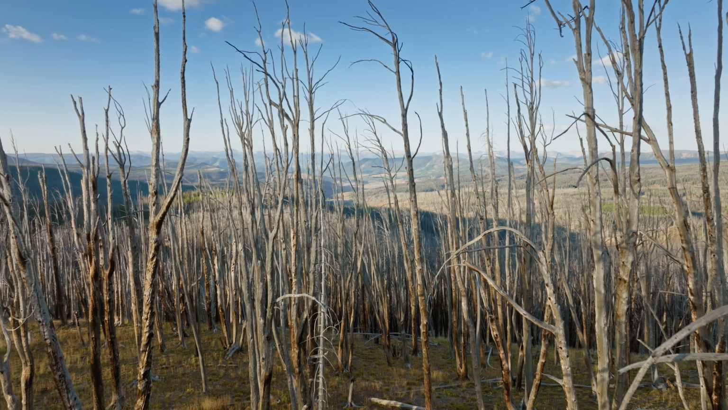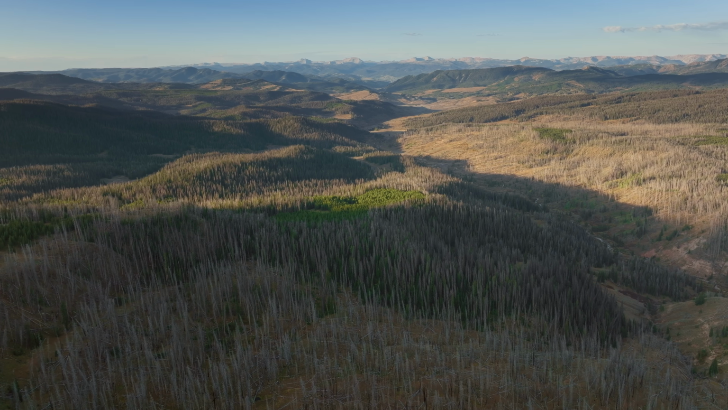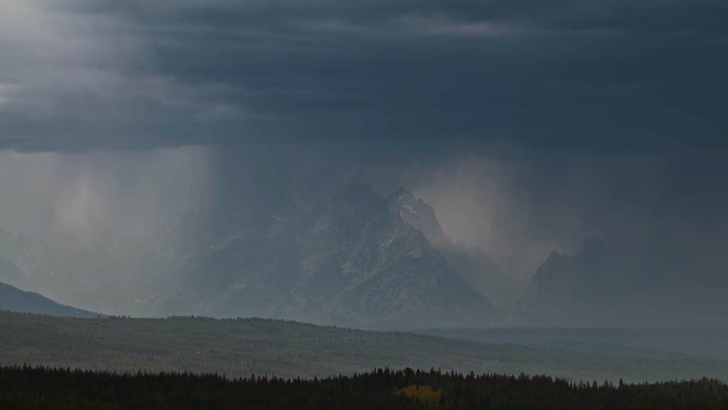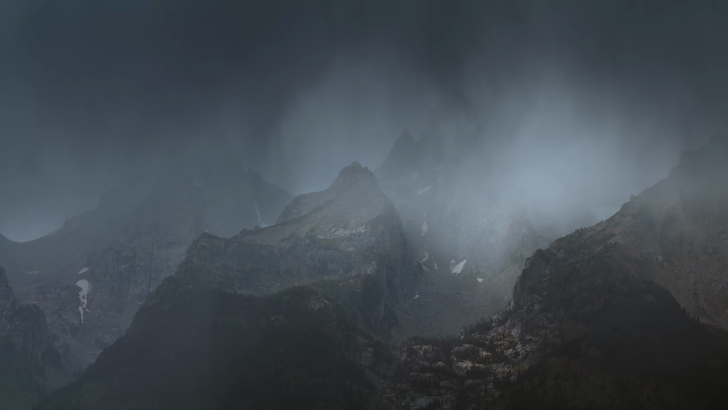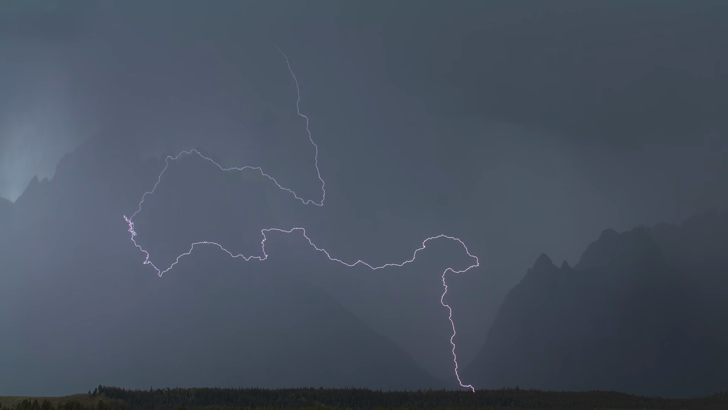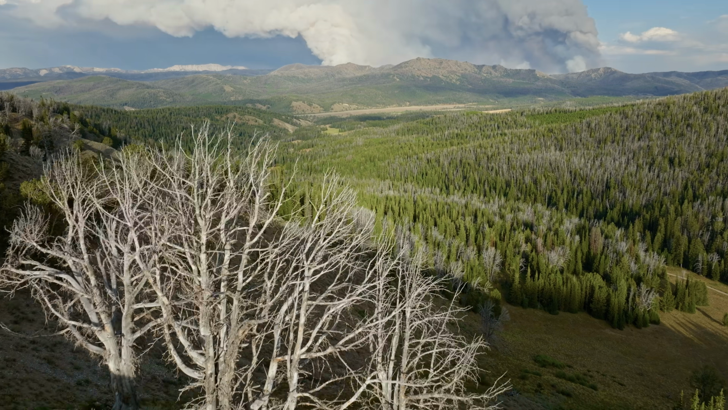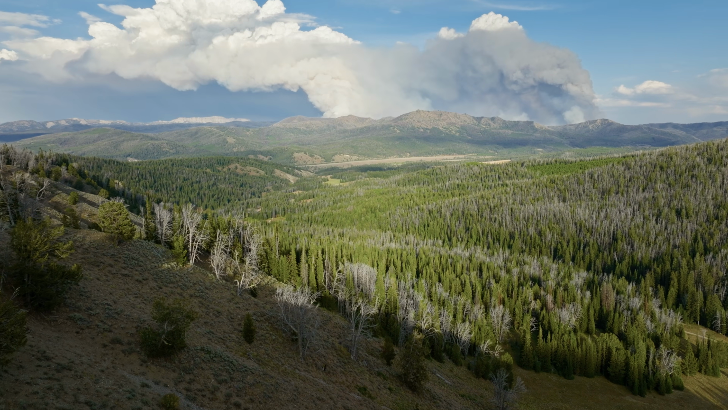And all of this creates vast fuel on the forest floor. So when lightning strikes, the kindling's already laid for a fire that burns hot and moves fast.